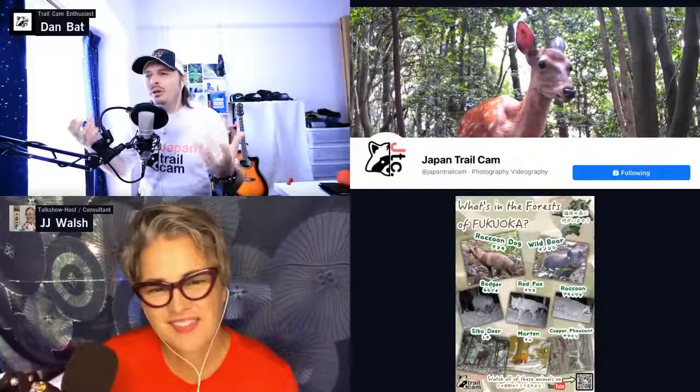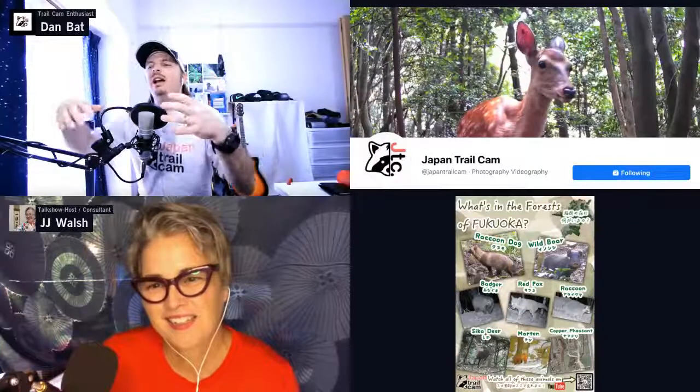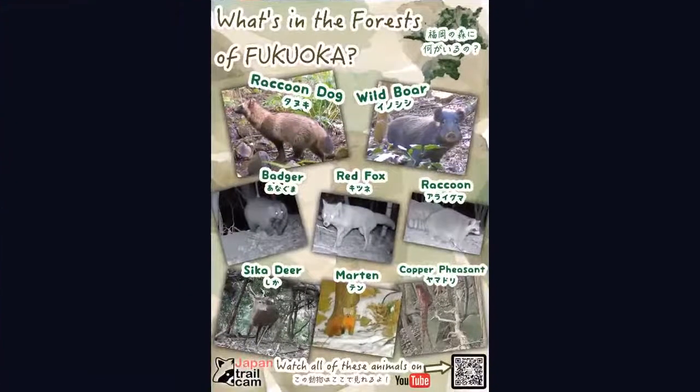A tanuki, as if no one knows, is a Japanese raccoon dog, and it's an endemic and native species to Japan. Most people know tanuki as, I don't want to say anything too weird, but in Japan, tanuki are known to have very large testicles. I said it, I hope that's okay to say.